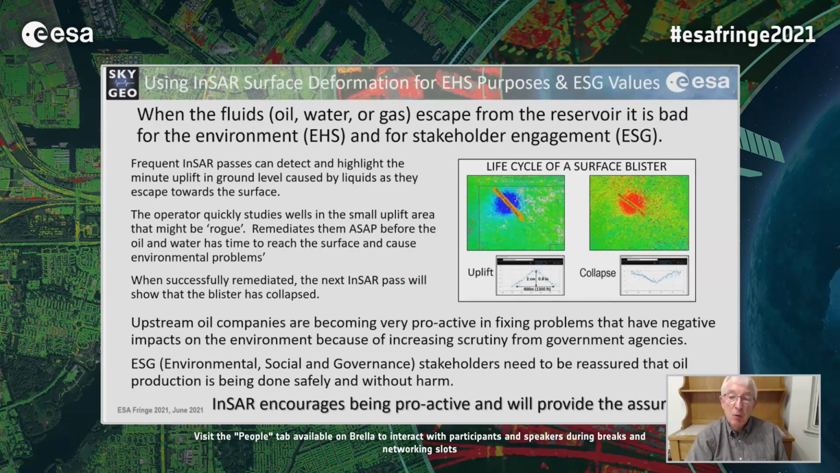So InSAR will also pick up these, and this particular one here, 400 meters wide, in an 11-day cycle, 2 centimeters uplift. That was cured by examining the wells in this area, fixing the bad actors, and with the next pass, the whole blister, as we call it, compacted back to where it was before, and you get a negative here, which really is this collapse back.